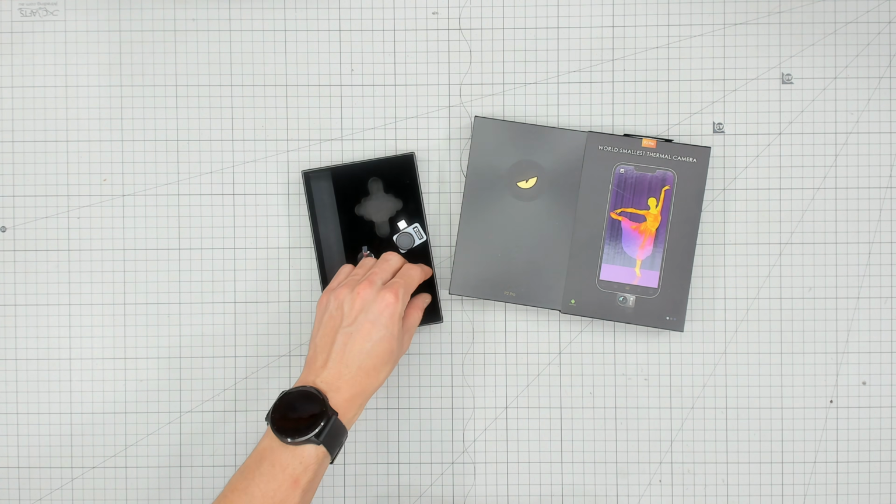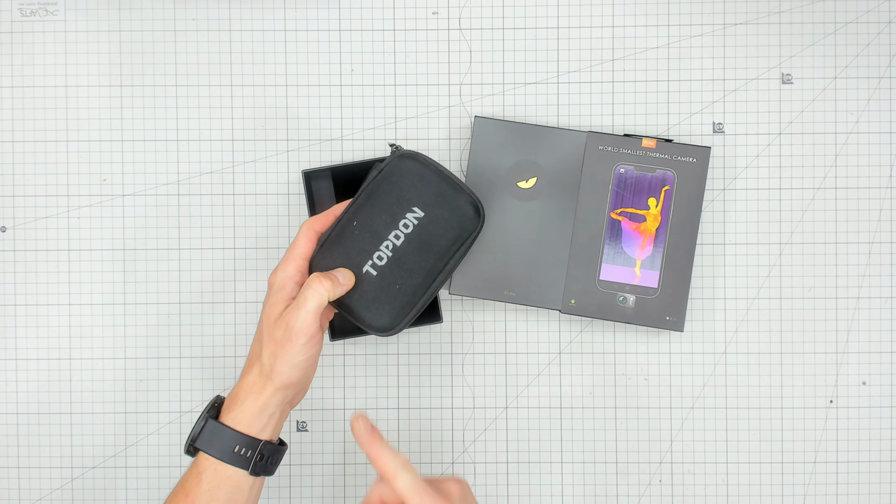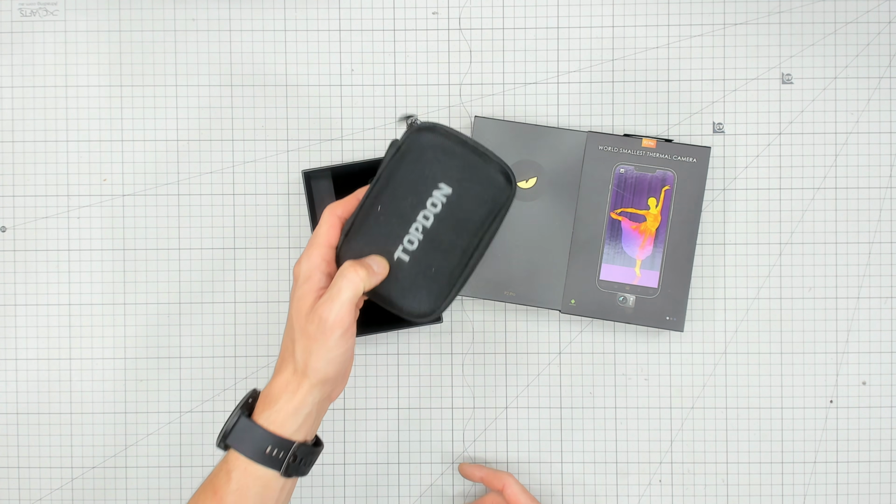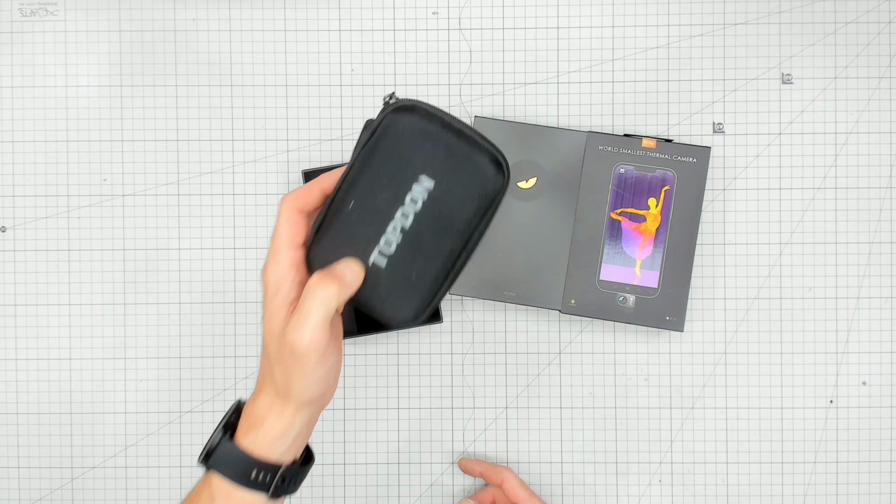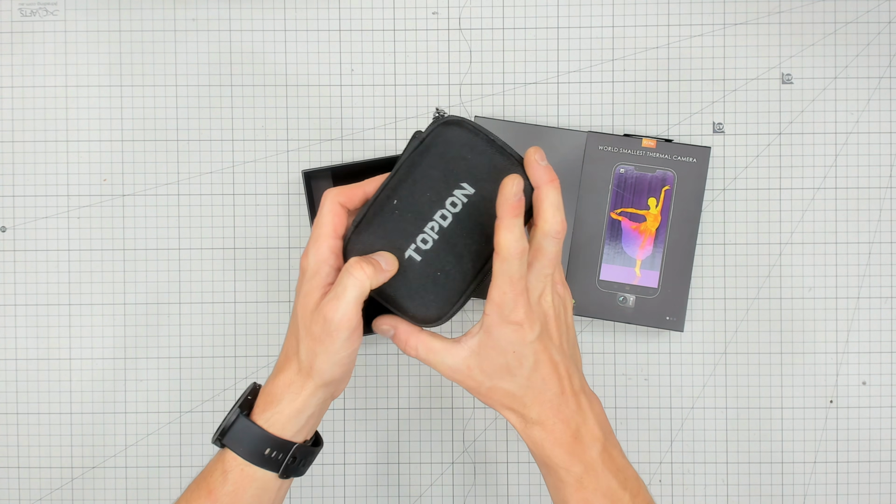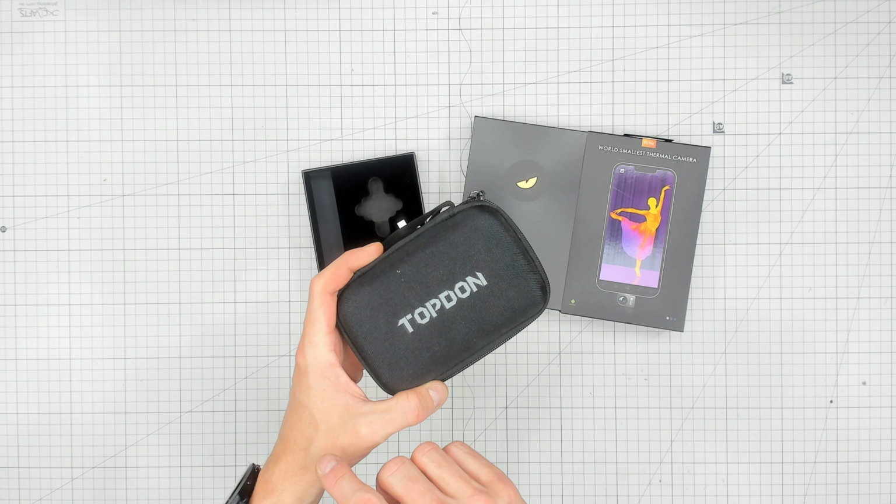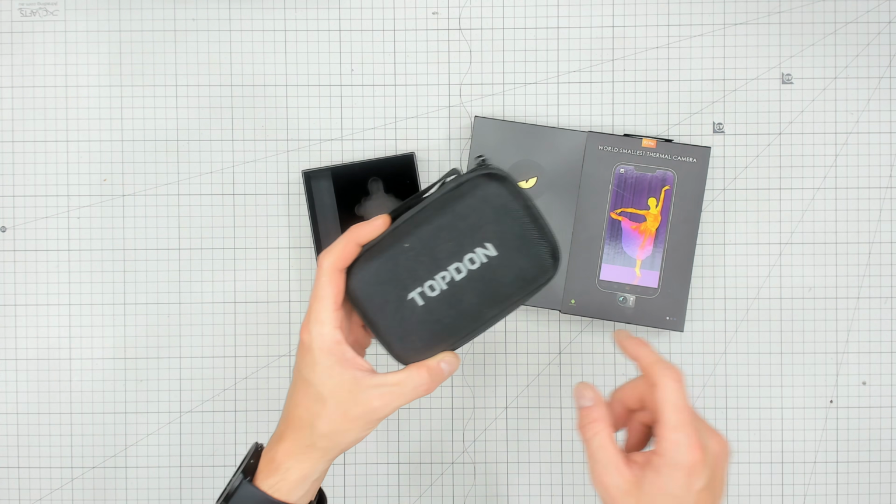Oh my God, I got them all wrong. I screwed it all up. Sorry. I read my notes wrong. The Topdon TC001, $359 USD online, 25 Hz, no battery, -20 to 550C, and it's ±2 Celsius. I got that wrong. I'll cut in this bit, or I'll put some notes over the screen there.